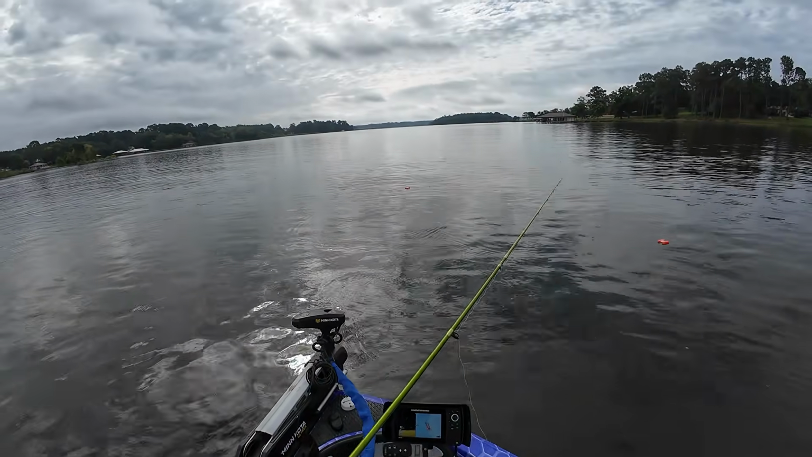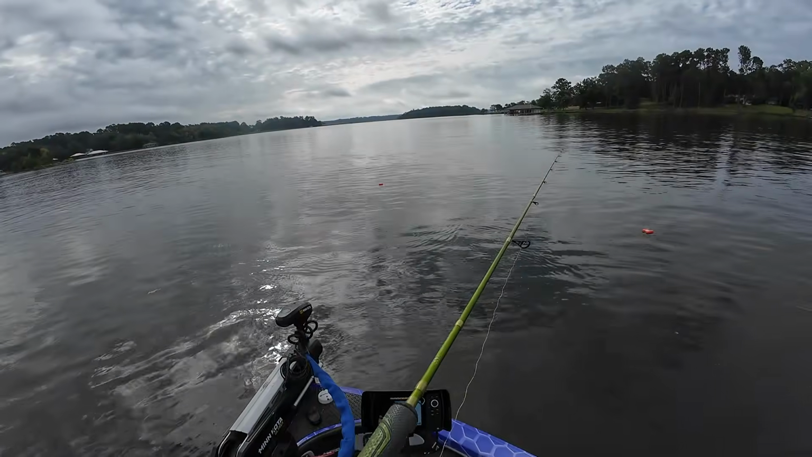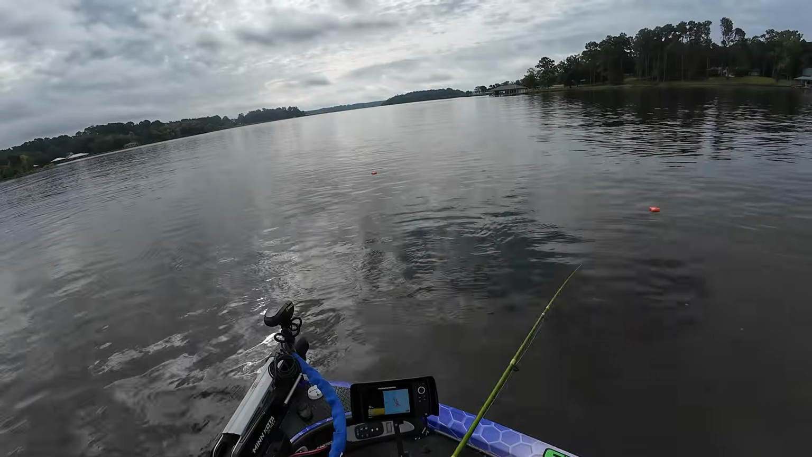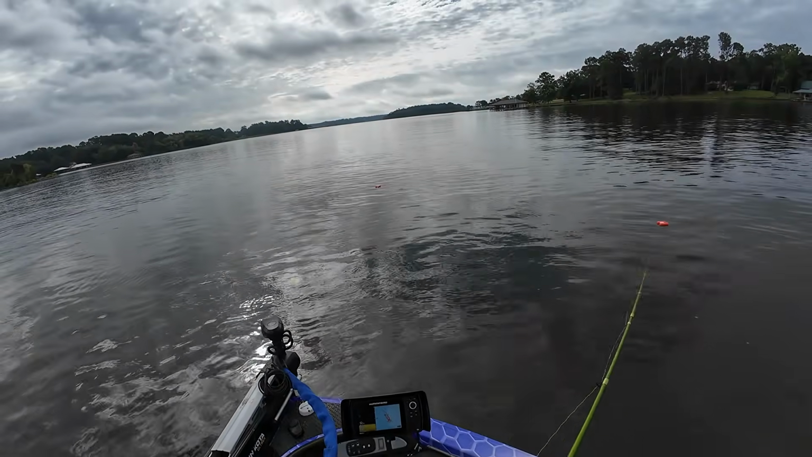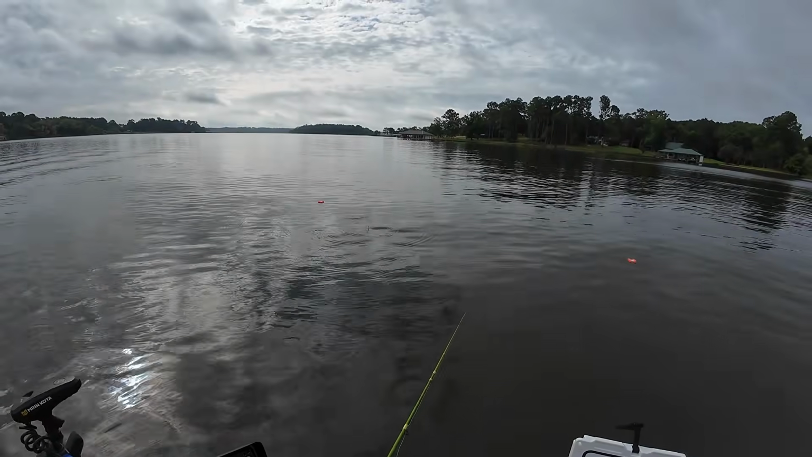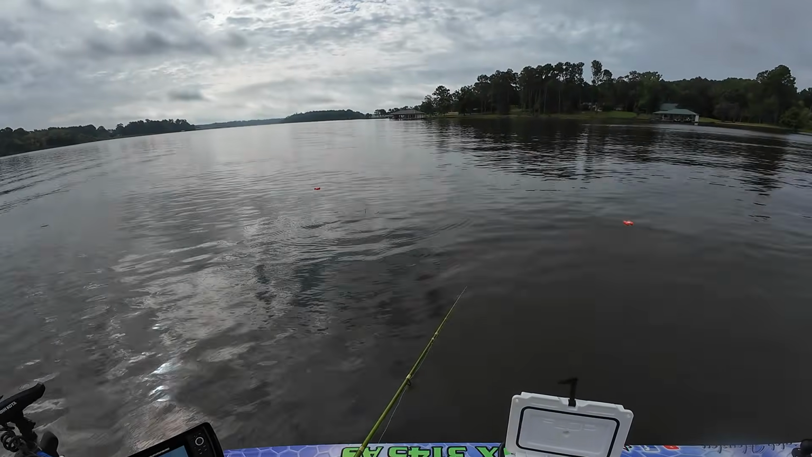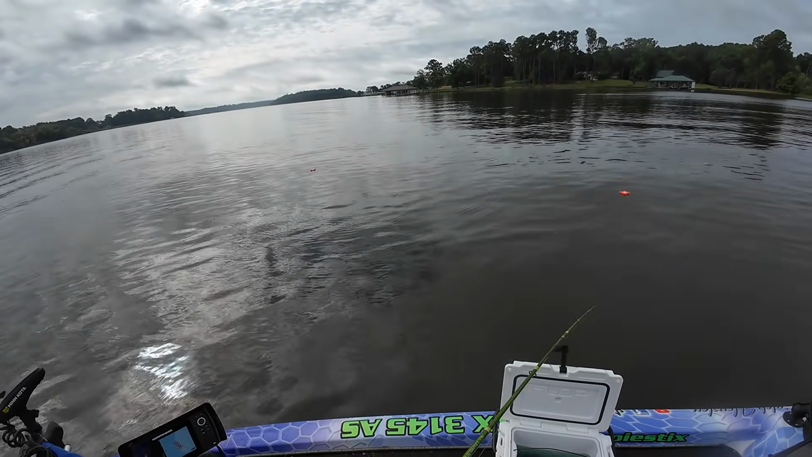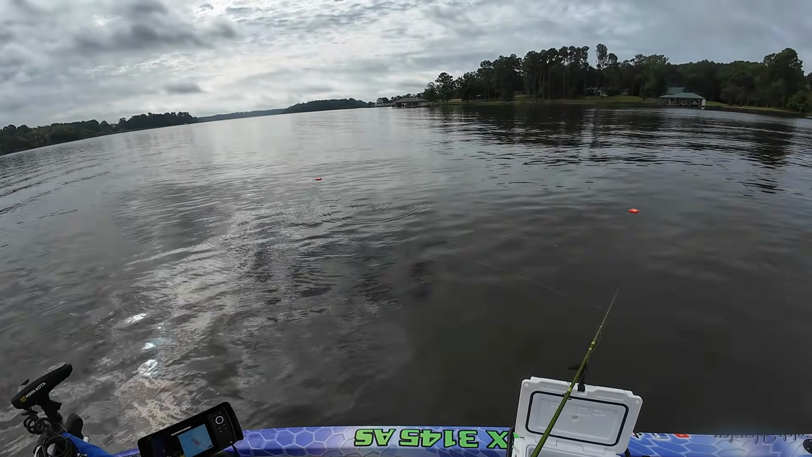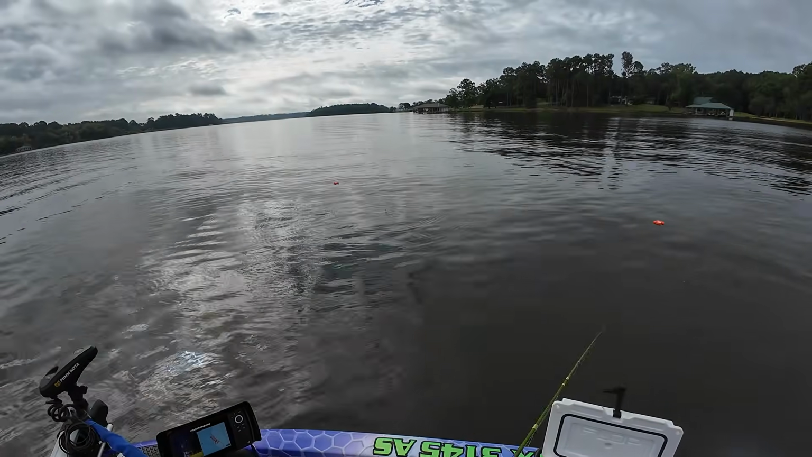I moved about 30 yards away from where I just was. Found some more brush. Let's see if they'll bite. Like I said guys, I said it in the intro and I'll probably say it again before this video's over, but finding fish is not the problem. It's actually getting them to bite, especially in August. August can be tough, man. Super tough.